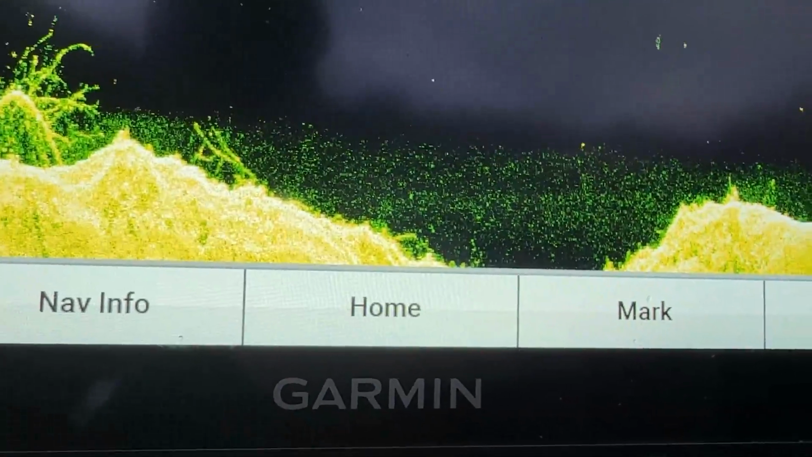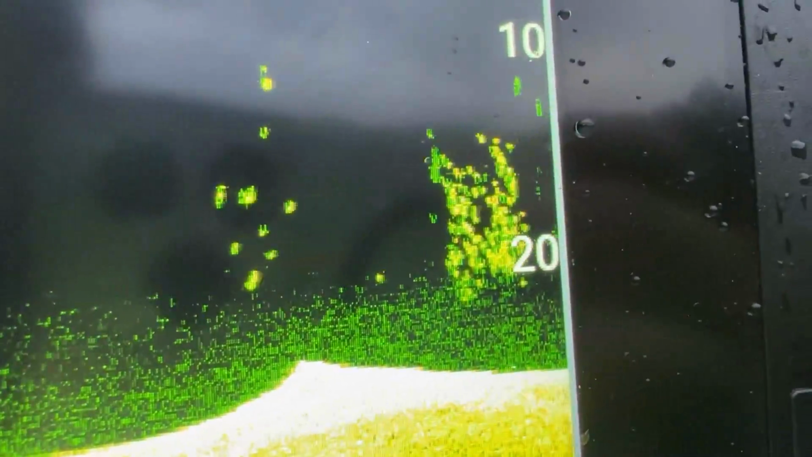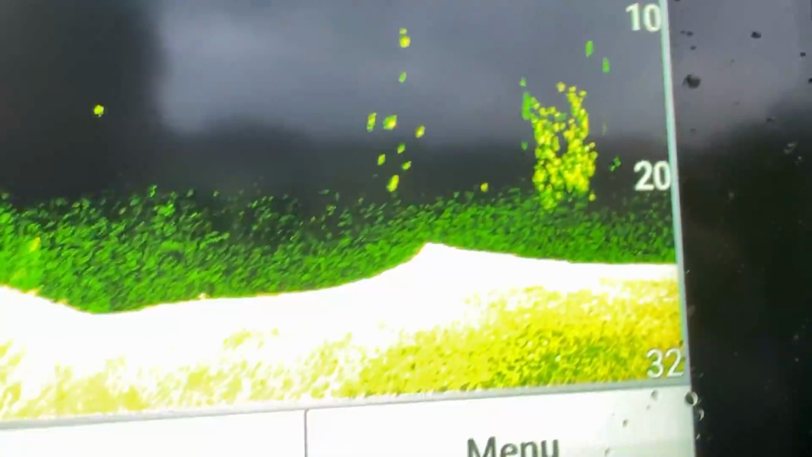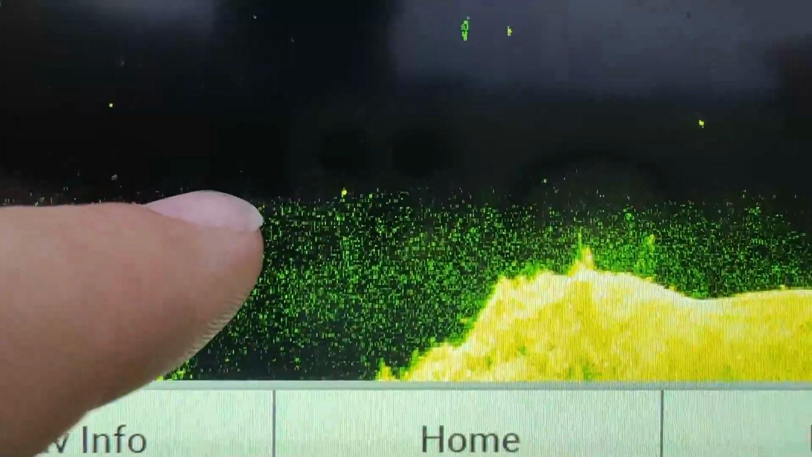They're up high in the water column too, so we're gonna start out with some topwater. There's a few. There we go. There's a group right there. Big shad. What looks like bigger dots. You can see our thermocline starting to push up.